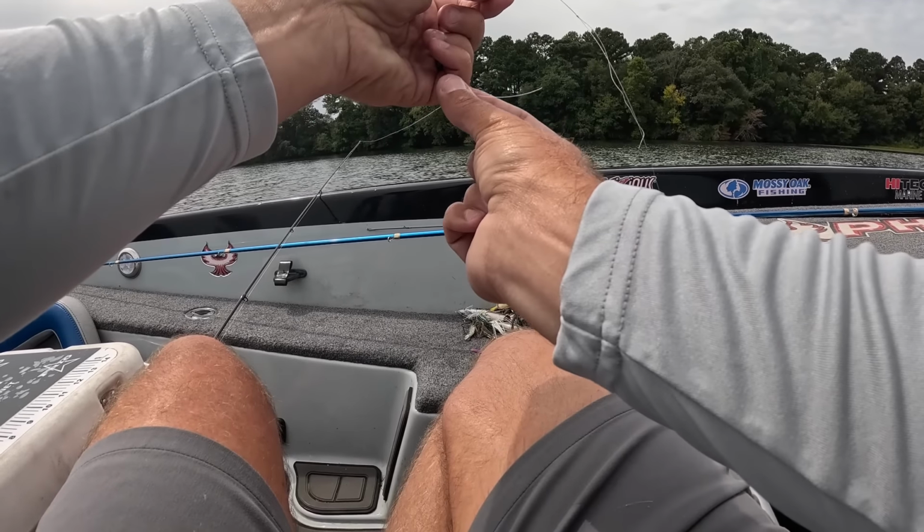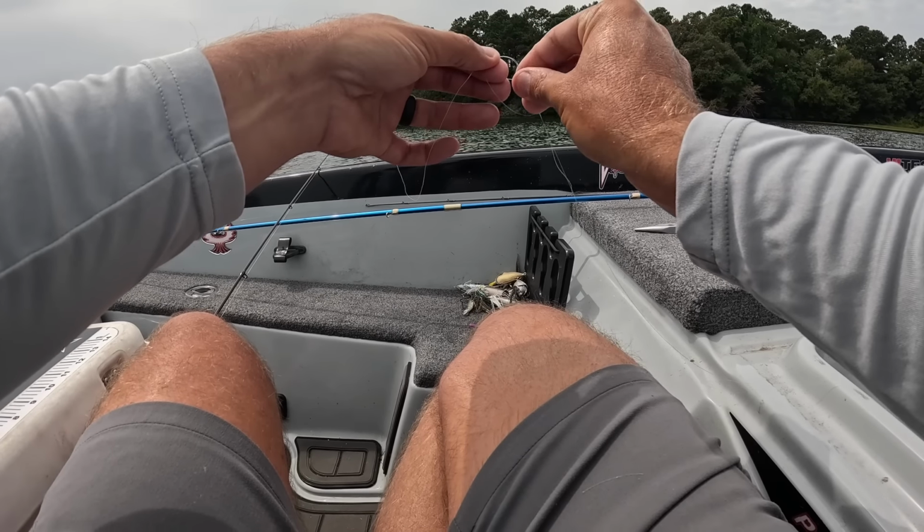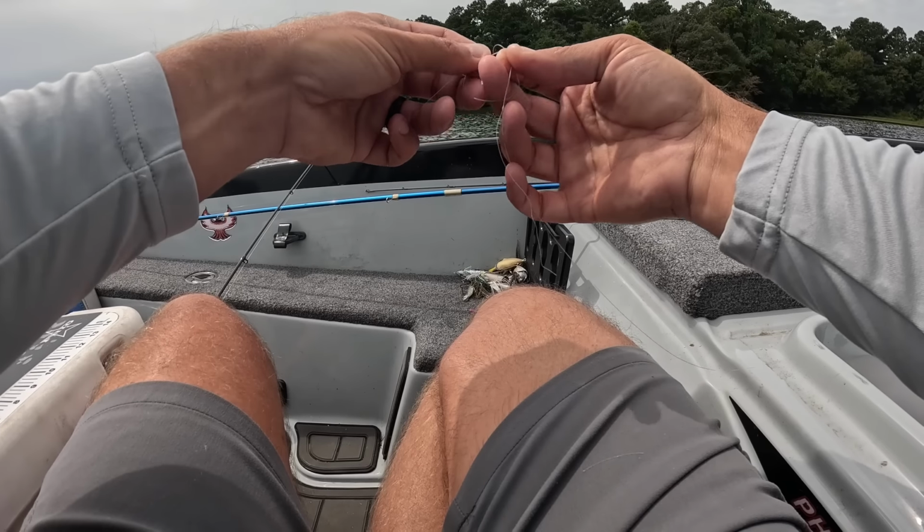Now, come over here on the fluorocarbon side, do the same thing. Make a loop, go over the top of both lines.